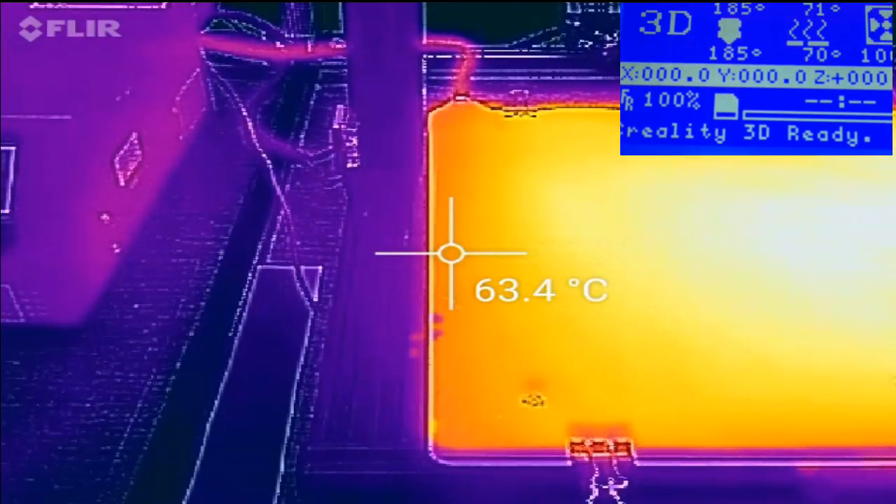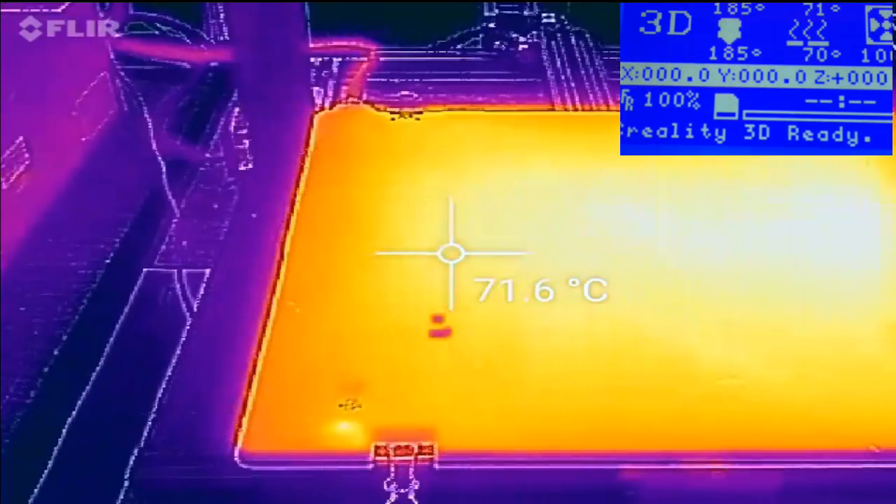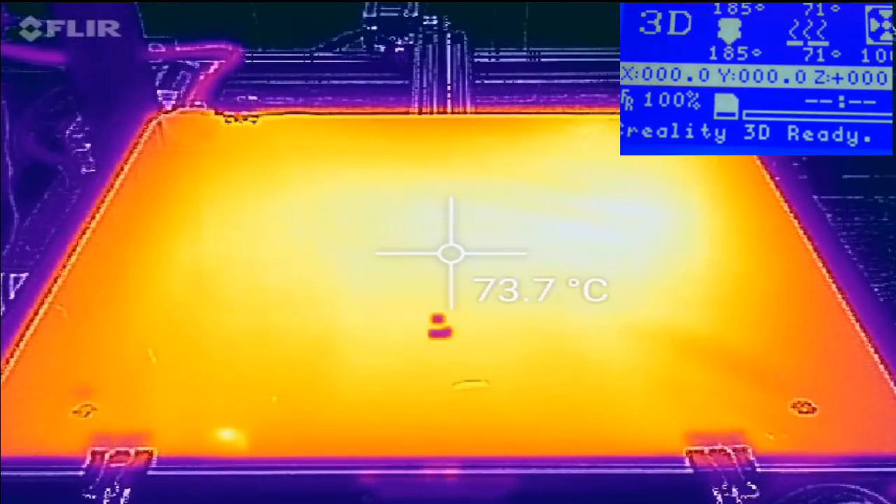We're reading now 70 on the controller, so we're still a good 7, 8 degrees off on the edges, which is actually quite a bit. And one of the other things I might say here is you might want to run it a little bit hotter than maybe normal because of this bed size. So if you're typically at 60, you might want to do 70. I don't really think that's going to hurt with PLA.